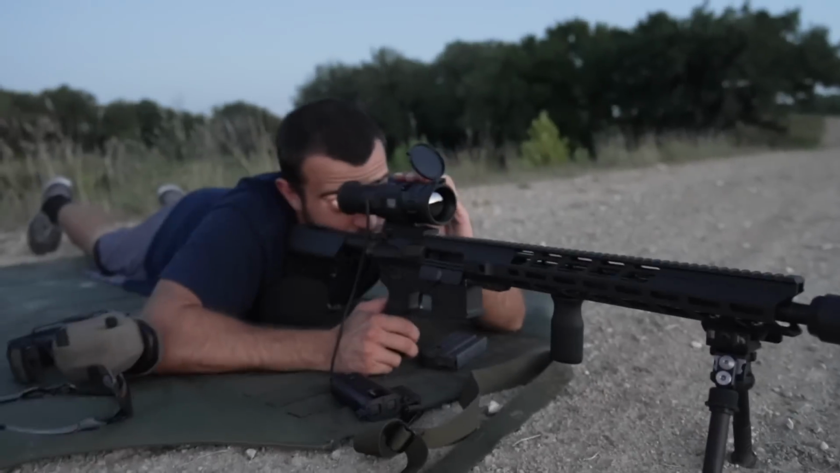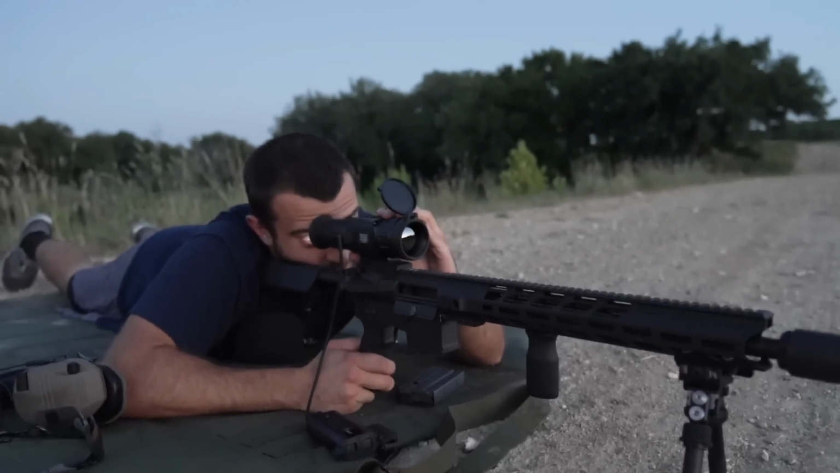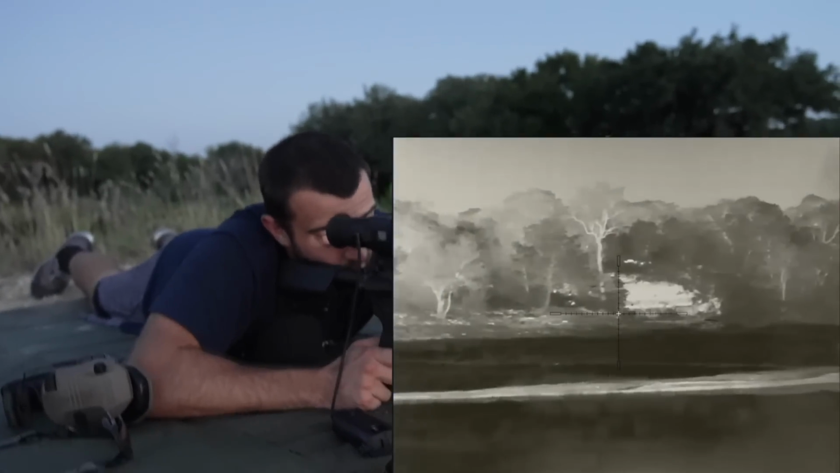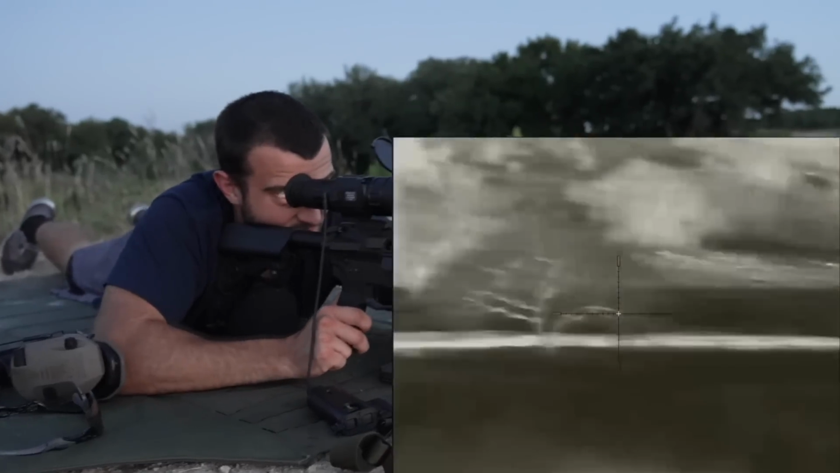So looking through the thermal is pretty cool. Still recording through the scope, so check this out. That is as blurry as it gets because we are totally digitally zoomed in. Back it all the way out and take a good look at our landscape here.